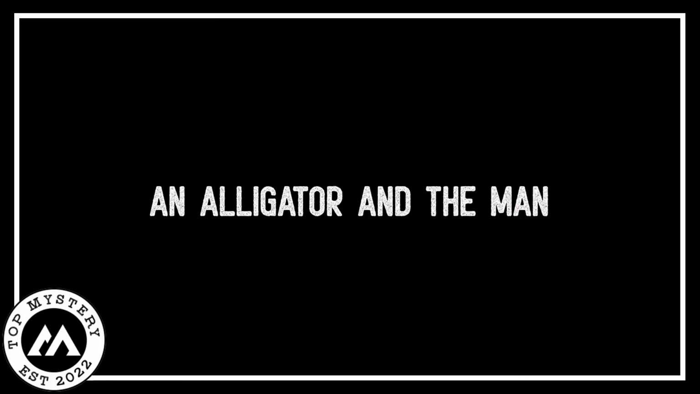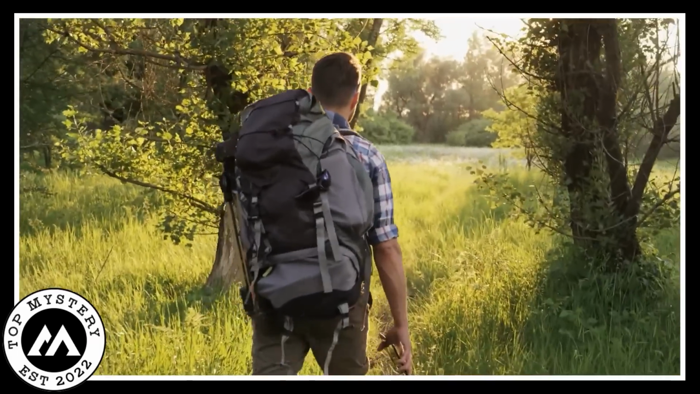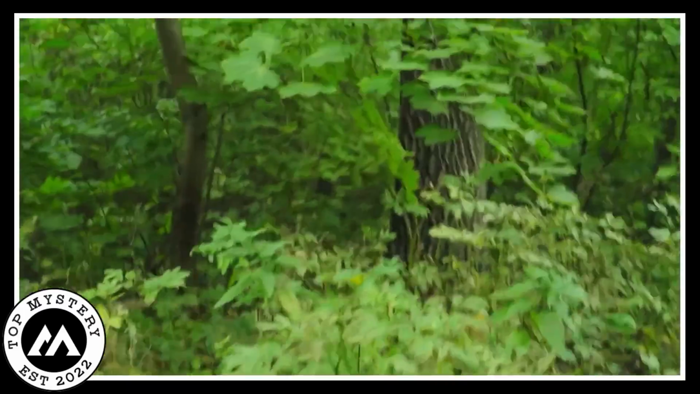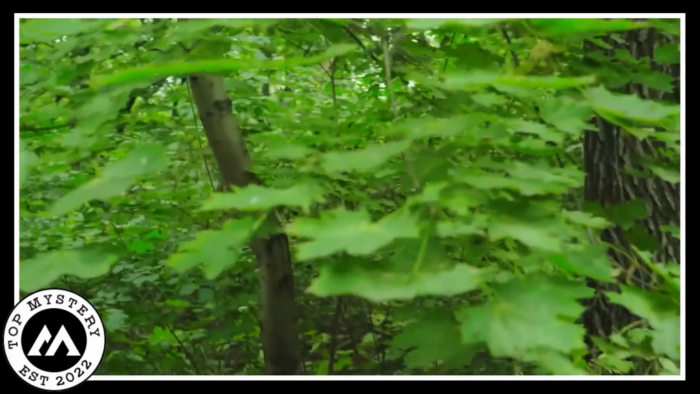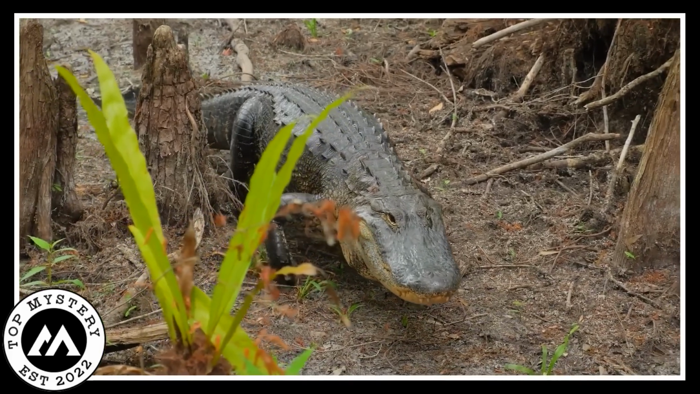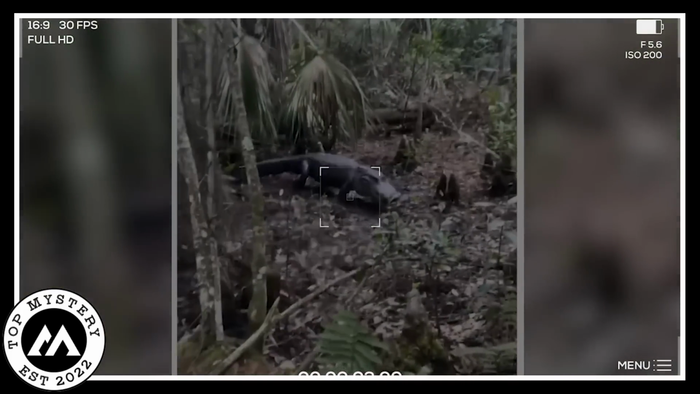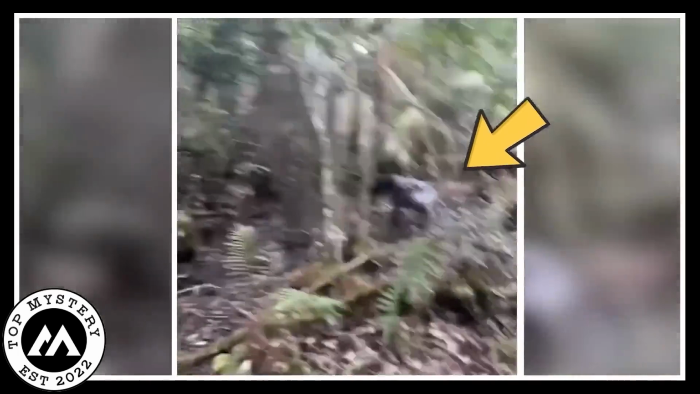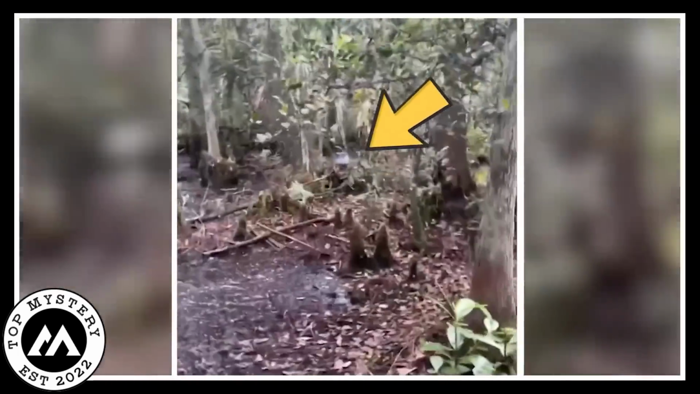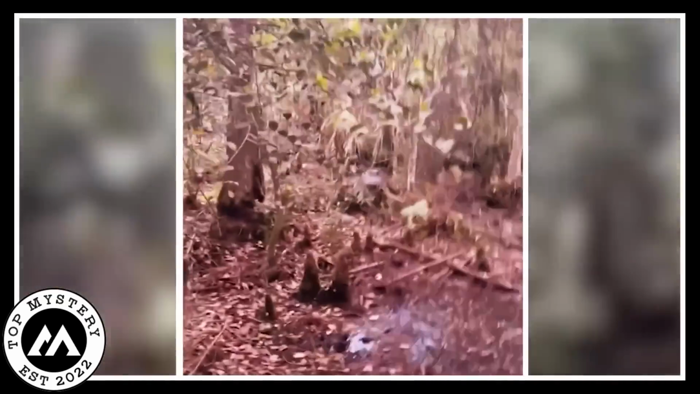An alligator and the man. In the deep, thick forest, a guy is all happy recording everything around him. Then, out of nowhere, he hears a noise. Guess what? A big alligator shows up from the dark parts of the woods. Now he's all nervous and tries to catch what is passing with his camera. The alligator is quick, surprisingly, and it's coming straight at the camera. His eyes get super big when he figures out he's filming this completely unexpected thing.